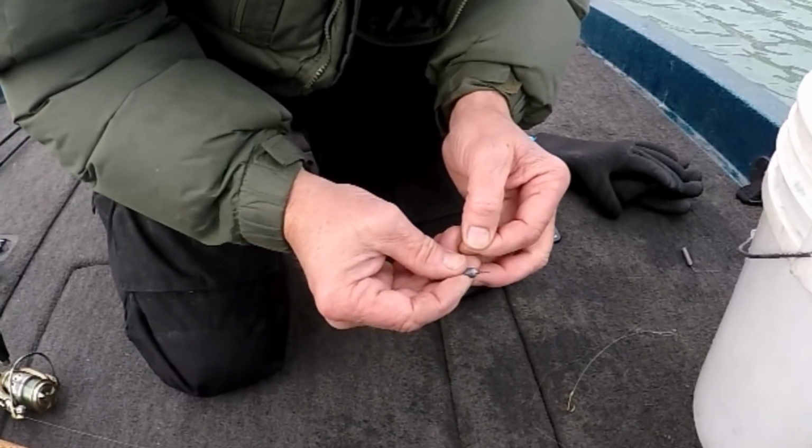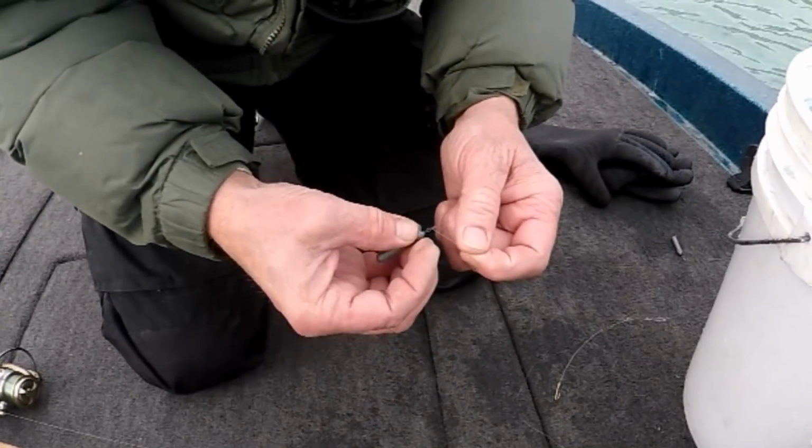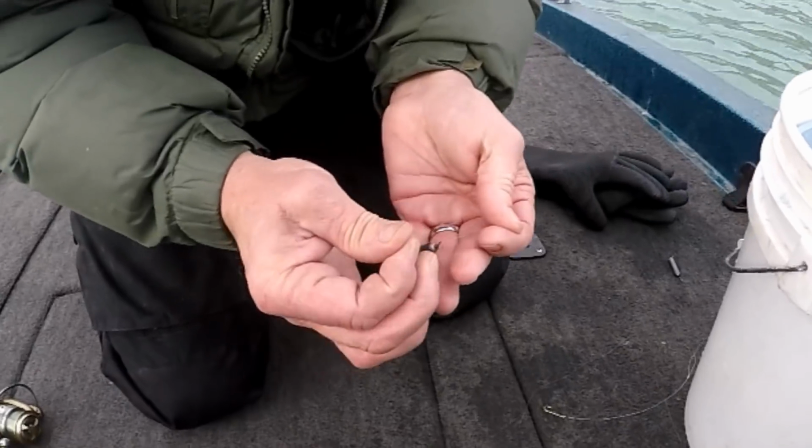Now your drop shot weight there is bullet shaped. Drop shot fishing anywhere between 25 and 30 foot of water basically. How heavy is your weight? We're using a half ounce. You could go smaller or heavier.